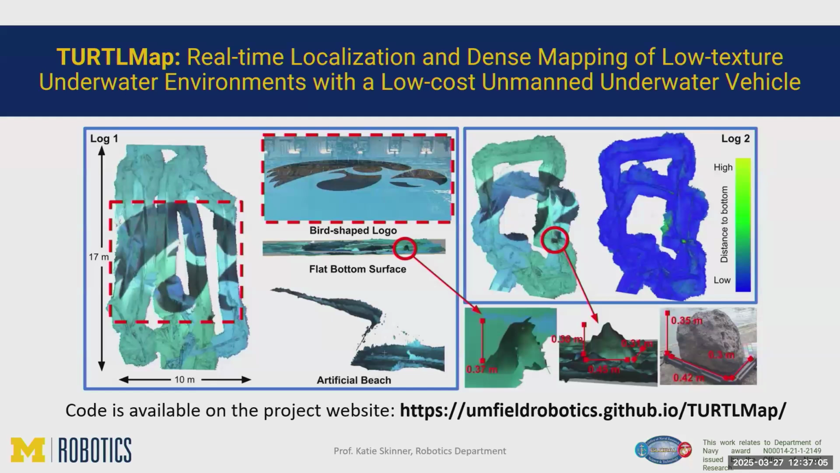The right-hand log is from one of the wave conditions. We really are mainly impacted by waves if we're close to the surface. There's some impact on the acoustics, and there's also just more movement of the vehicle itself. So we are prone to localization errors, but we still are able to get a relatively consistent map. You can see the logo is well reconstructed, but a little bit noisier on the surface reconstruction.